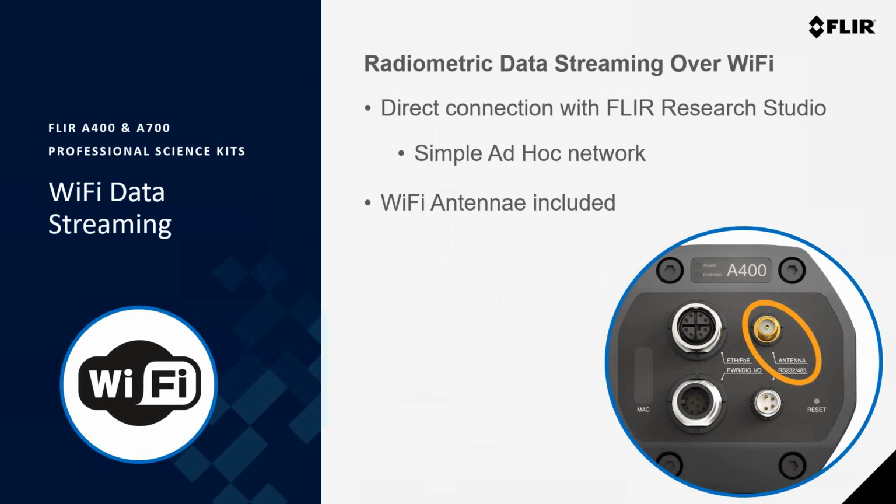And with the Wi-Fi connectivity that's included with the professional science kits, we're finally able to cut the cord between the computer and the camera. Using a simple ad hoc network between the camera and your computer, you can directly connect to either the A400 or A700 camera, and that could be a computer or maybe a tablet running the Research Studio software, and you can stream fully radiometric data into the software for analysis and recording. Or you can set a static IP address on the camera and connect it to a wireless gateway for access within your network if you want.